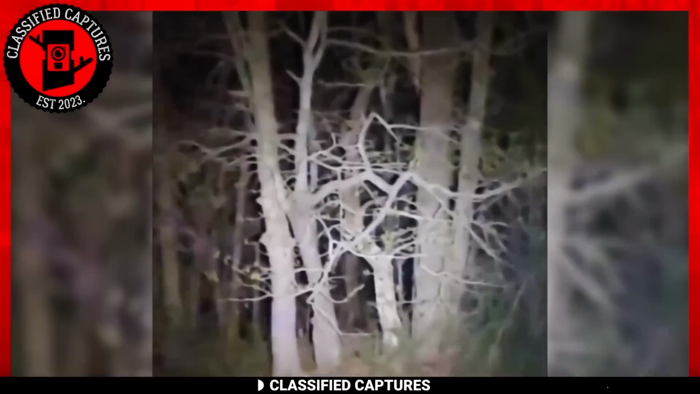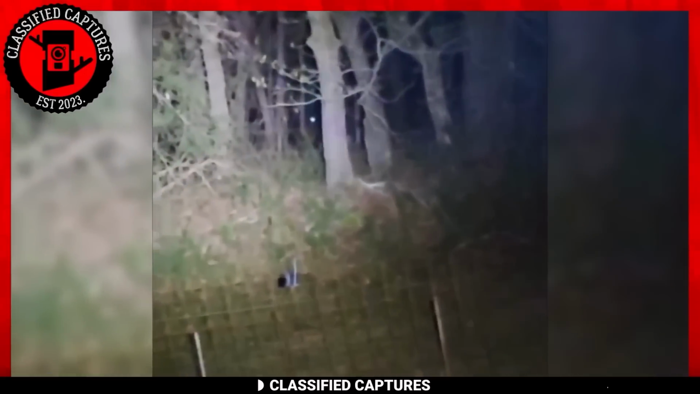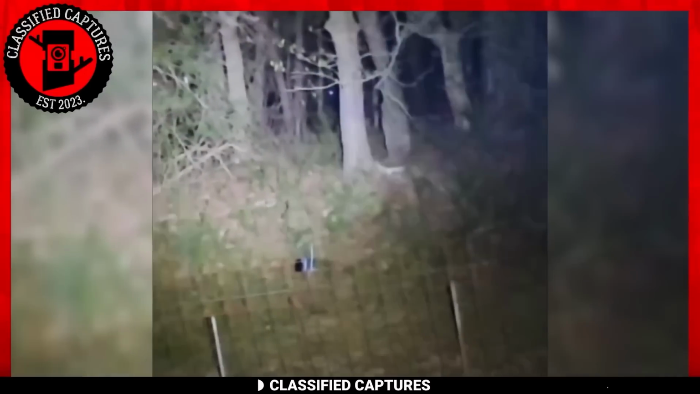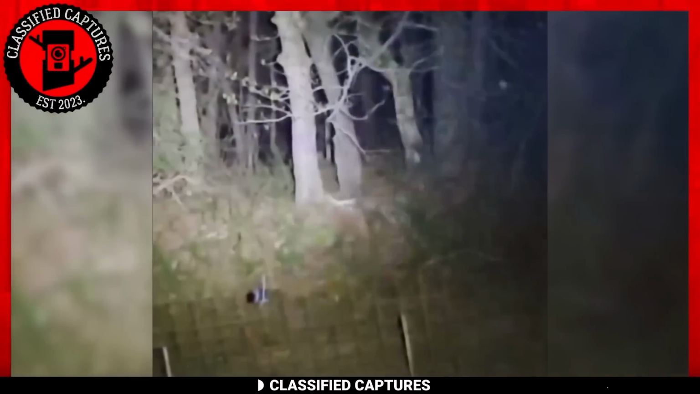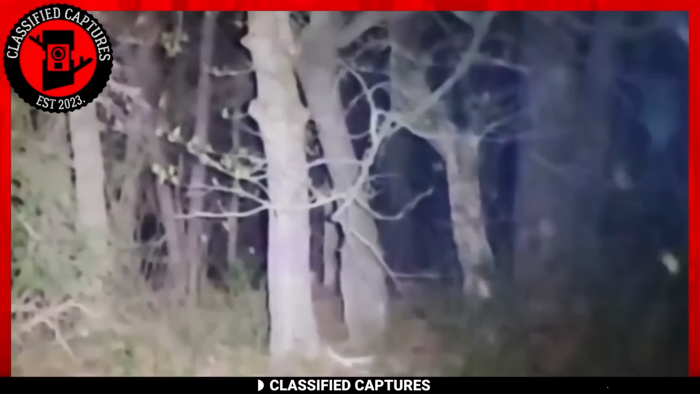A family enjoying their time on their remote wooded property got an unexpected surprise when their vigilant dog alerted them to something in their backyard. Intrigued and perhaps a little anxious, they ventured over to investigate the source of their dog's excitement. What they encountered left them both intrigued and somewhat unsettled.